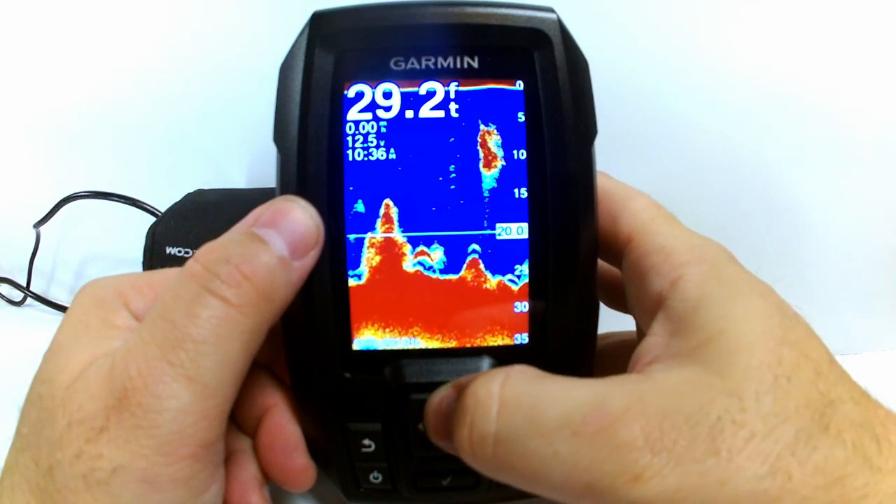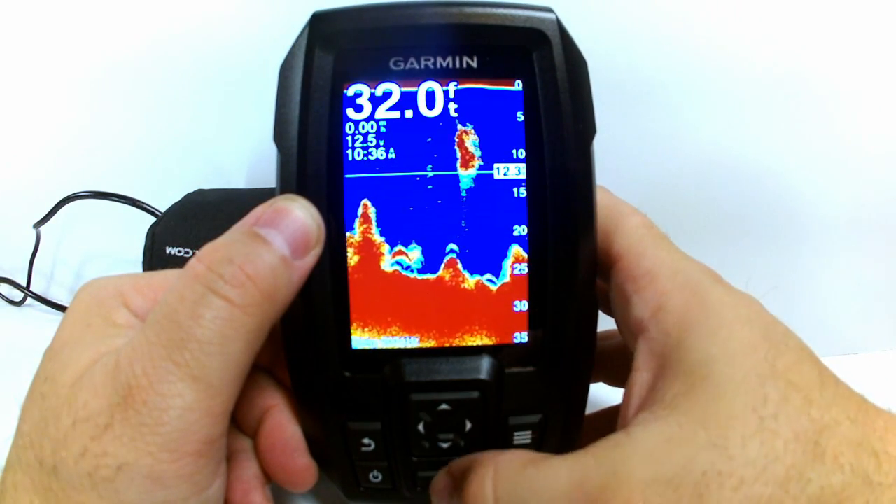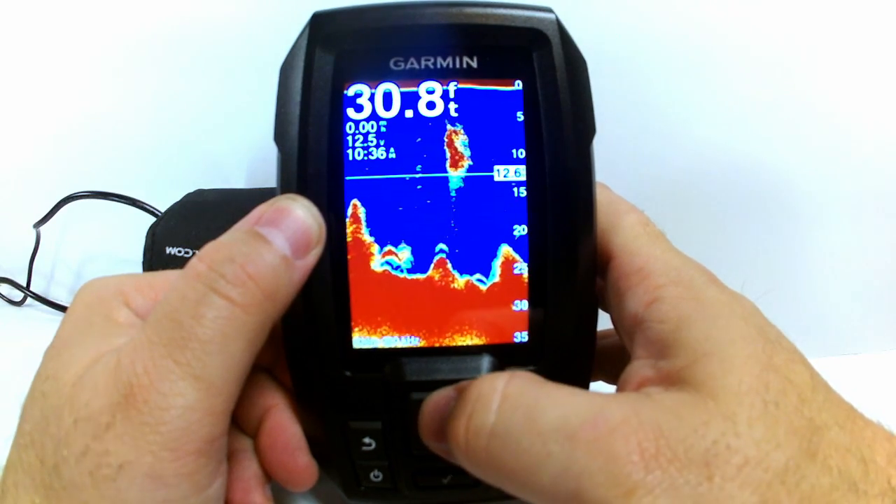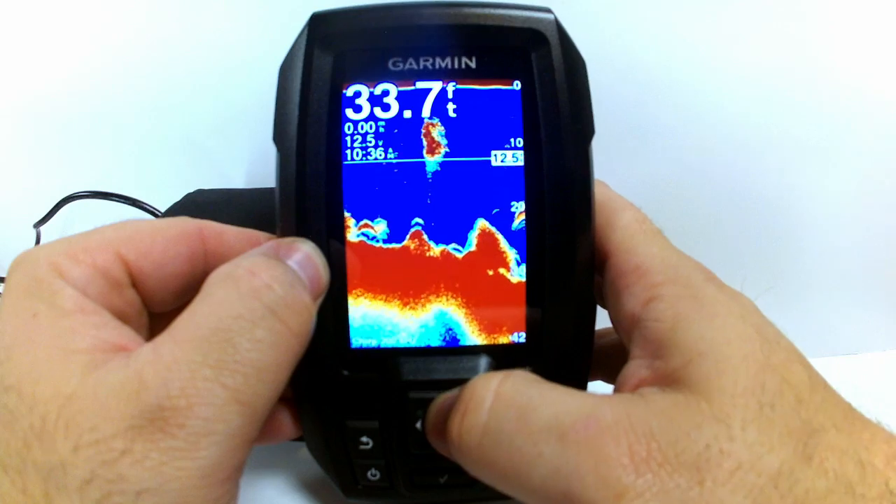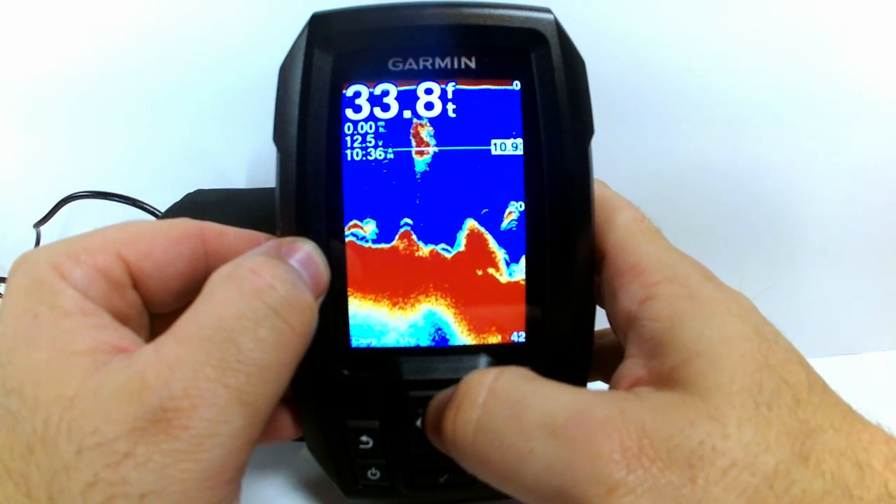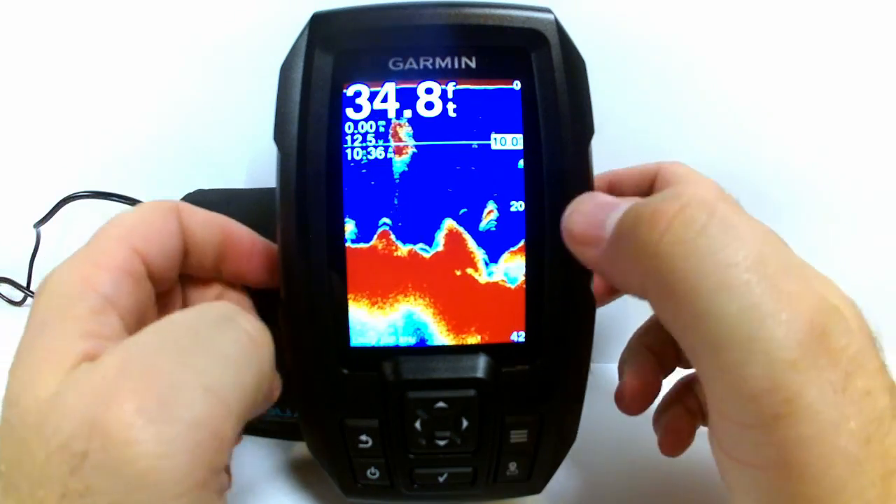I can use these arrows up and down, and you just set a line so that you have a standard depth reference. If you see like here, there may be a bait ball, and I can look at that and decide, yeah, that bait ball's at about 10 feet down, so I may want to choose a lure or count down a lure to that depth.